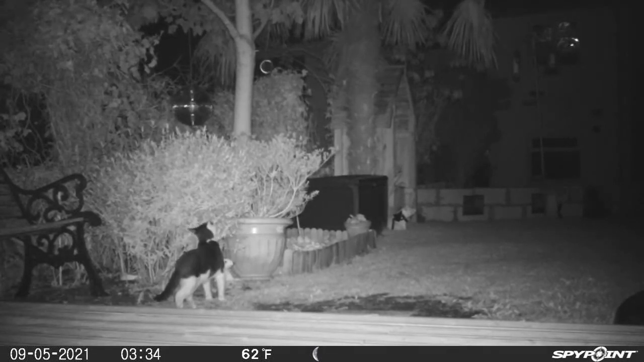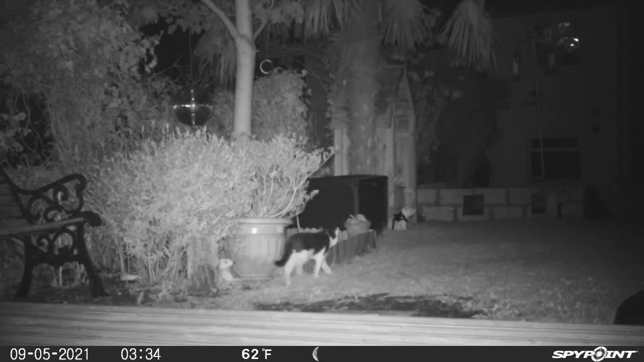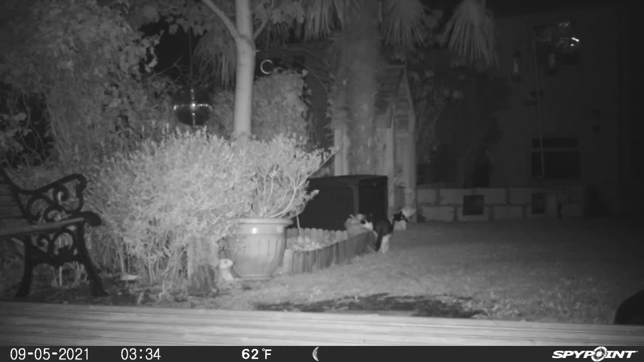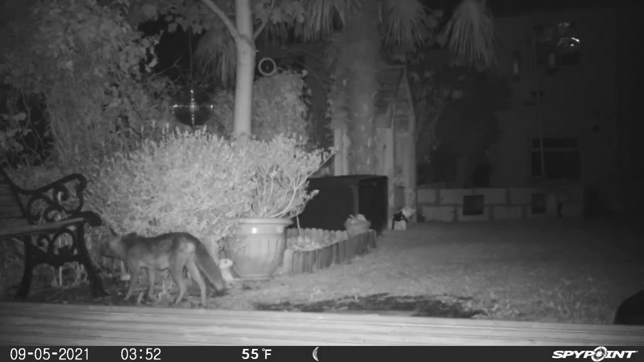25 to 4 in the morning, and this black and white cat turns up. What is interesting about this clip is that it doesn't re-emerge again until after the fox has been and gone. A little bit disappointed with the footage of the fox, sorry about that. For some reason the camera only recorded like 5-second clips, 10-second clips. I don't know why it did that. I did set it to record whole minutes, but anyway, this is the footage I got of Mr. Fox or Mrs. Fox this morning.